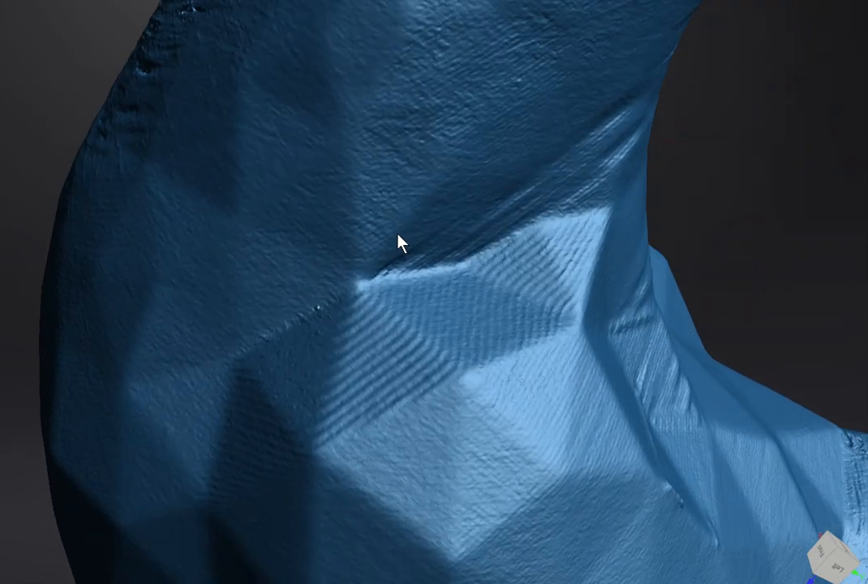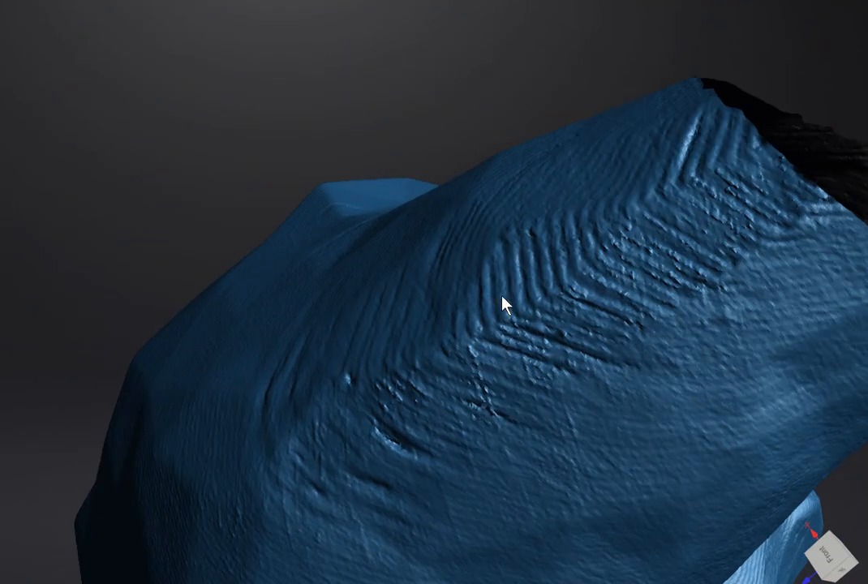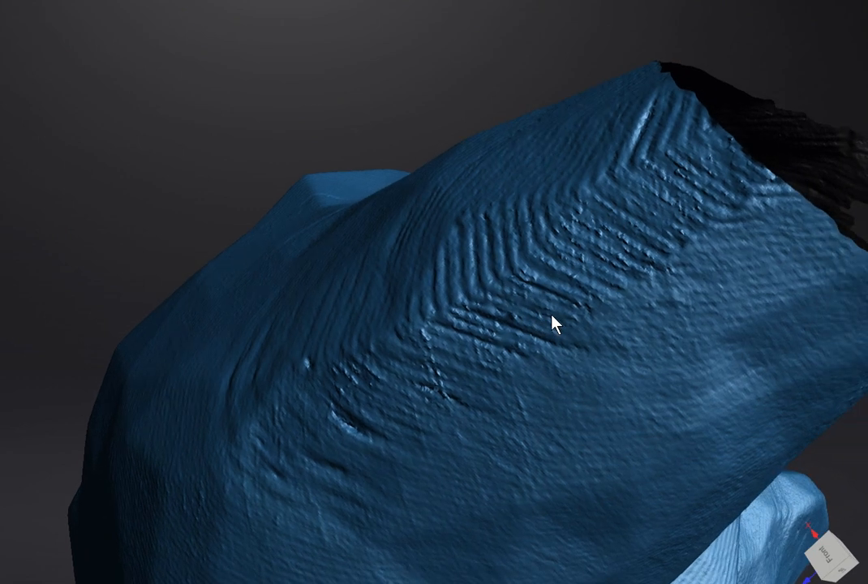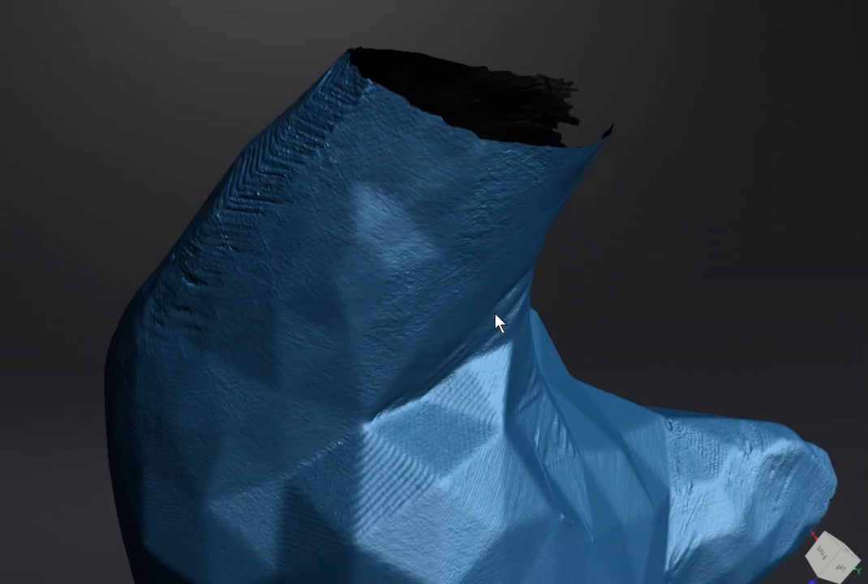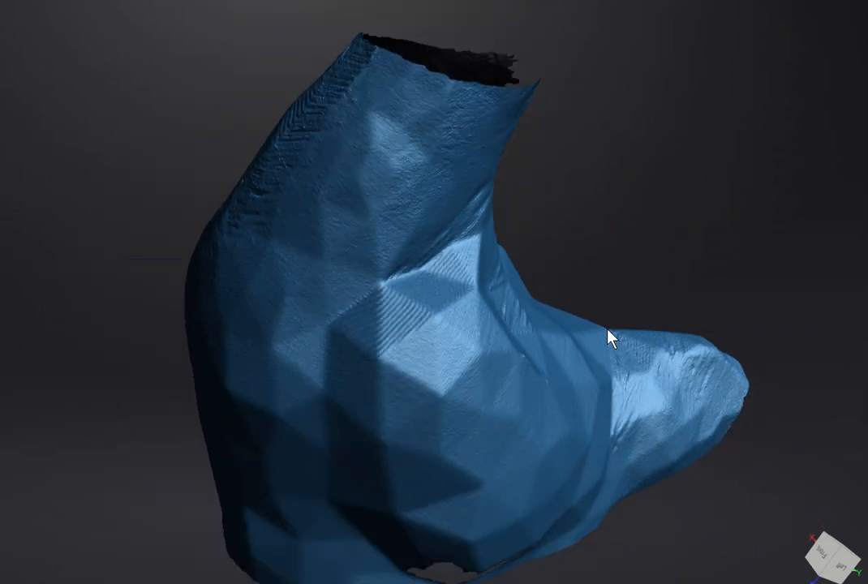I'll show you on the front here one of the areas that we had an issue with. As this was stepping up this direction, we had some layer separations, and it was just some bad print settings. So again, that's why I'm using this one as an example, because it looks really great on a 3D scan, just not very good on a 3D print.